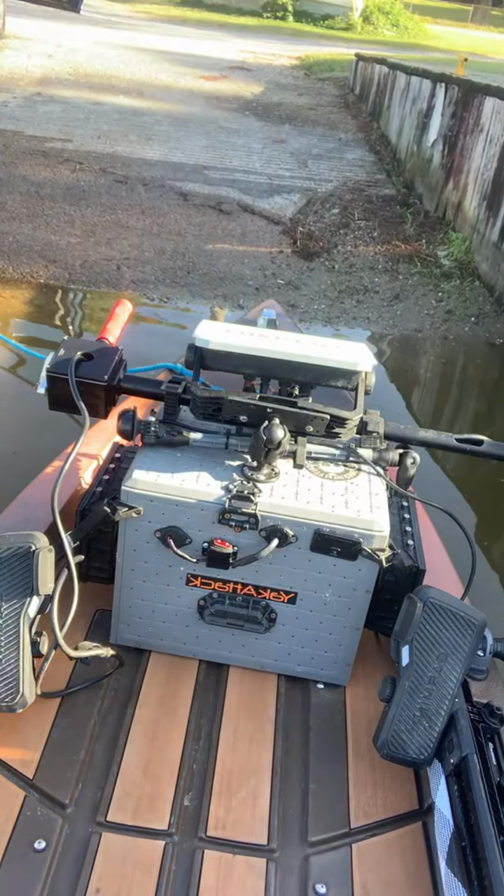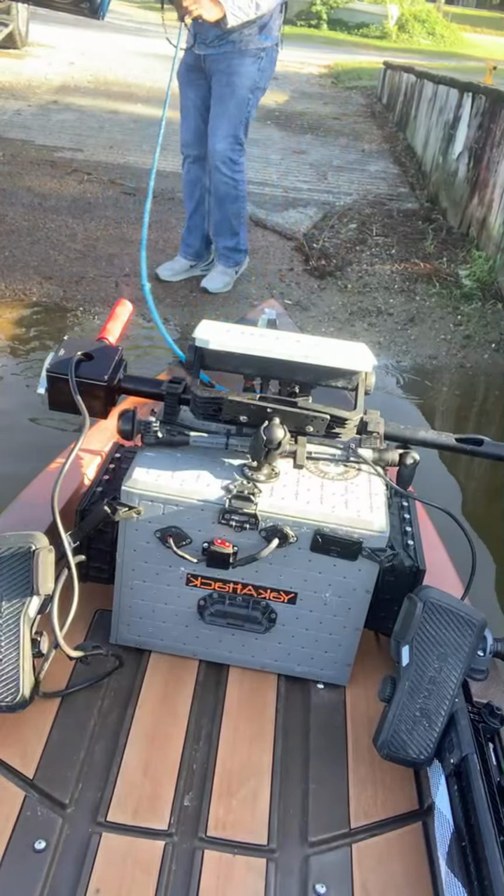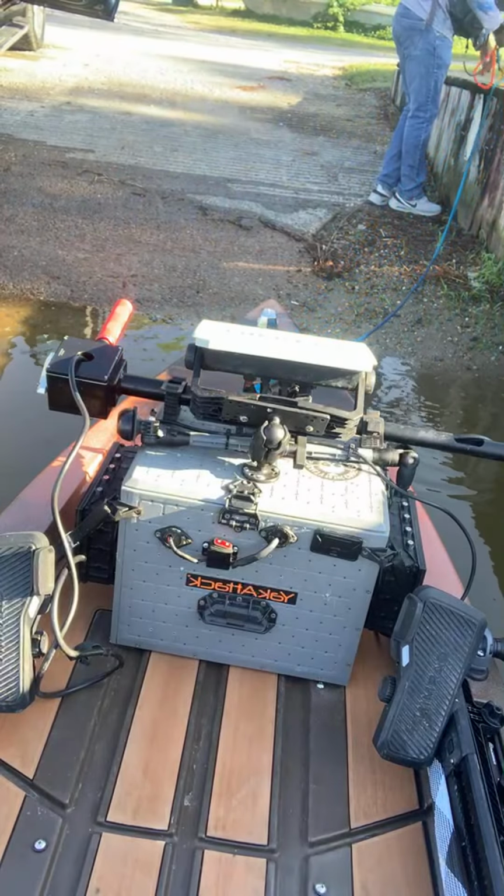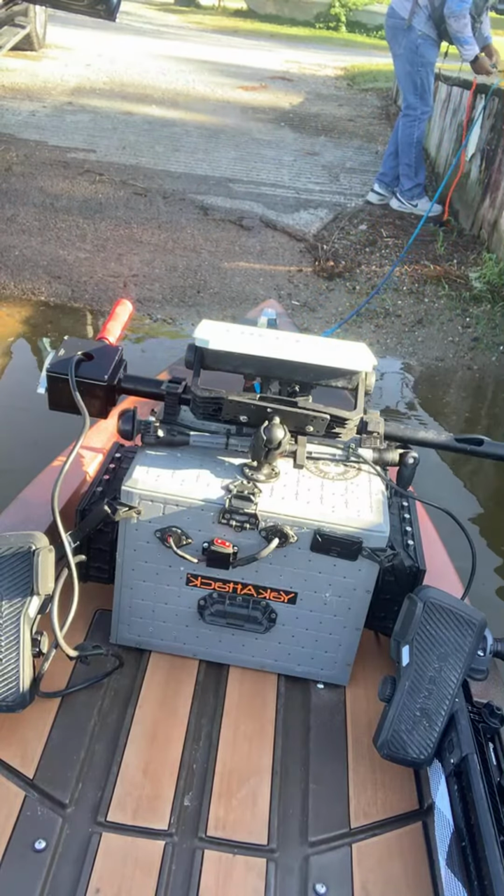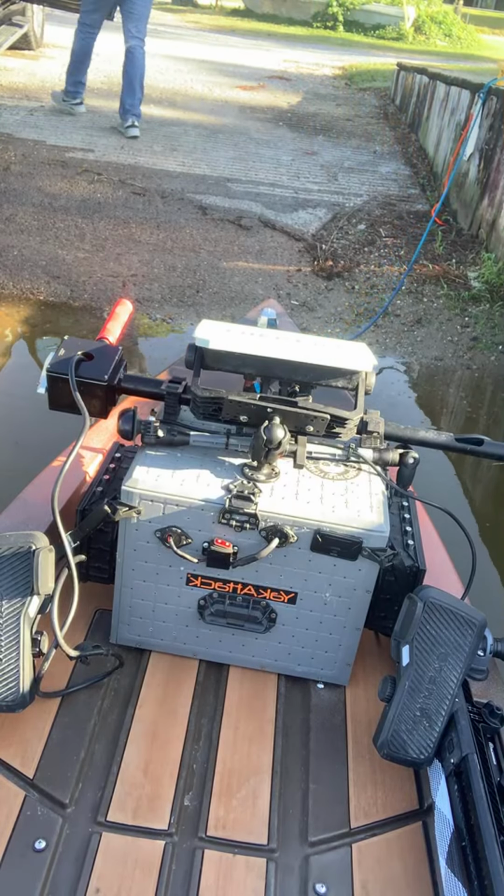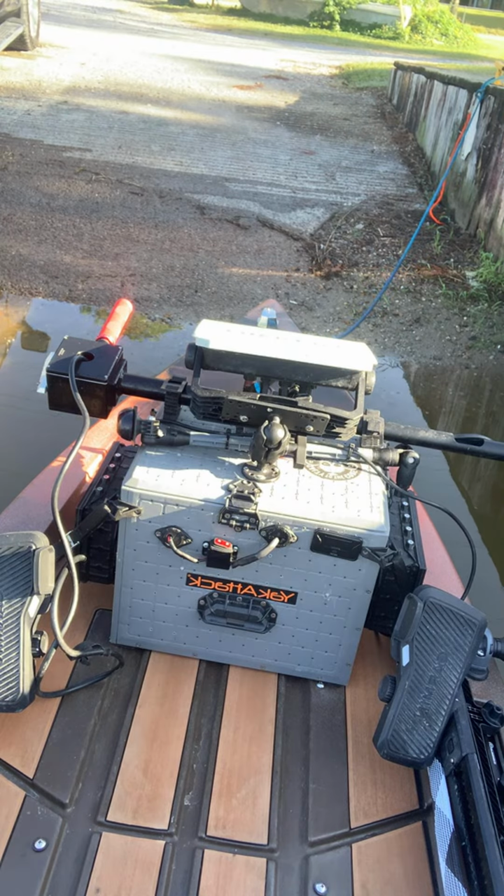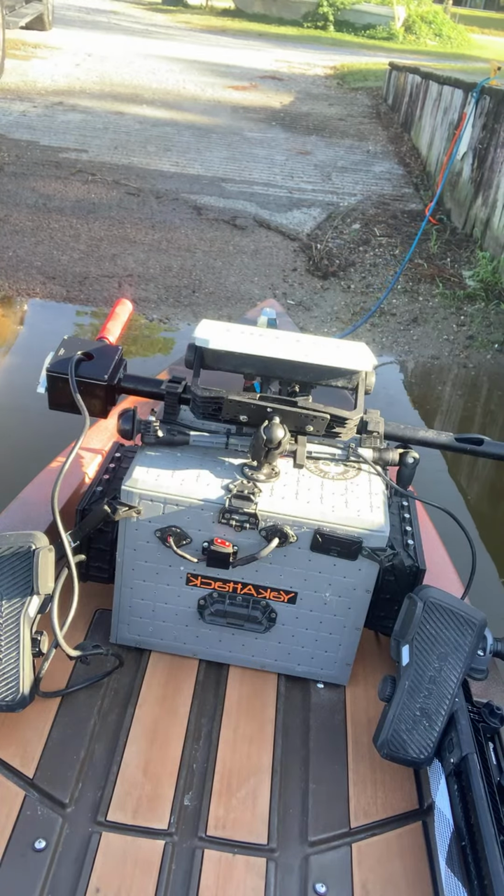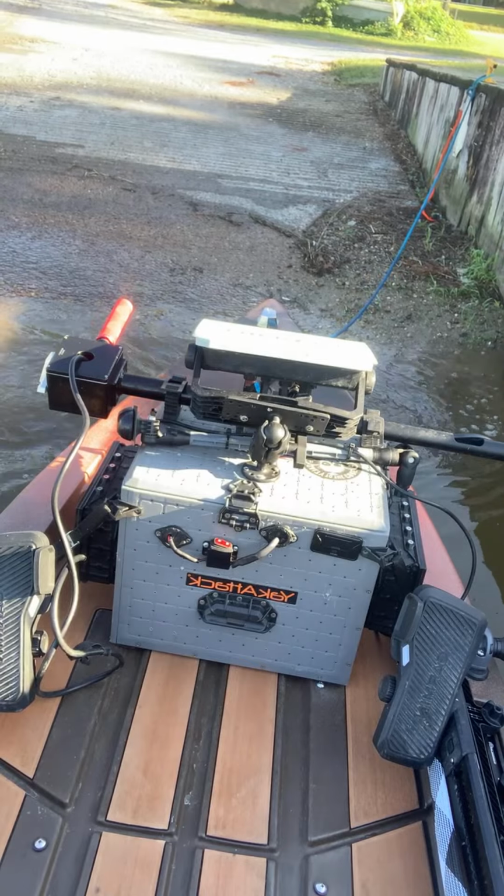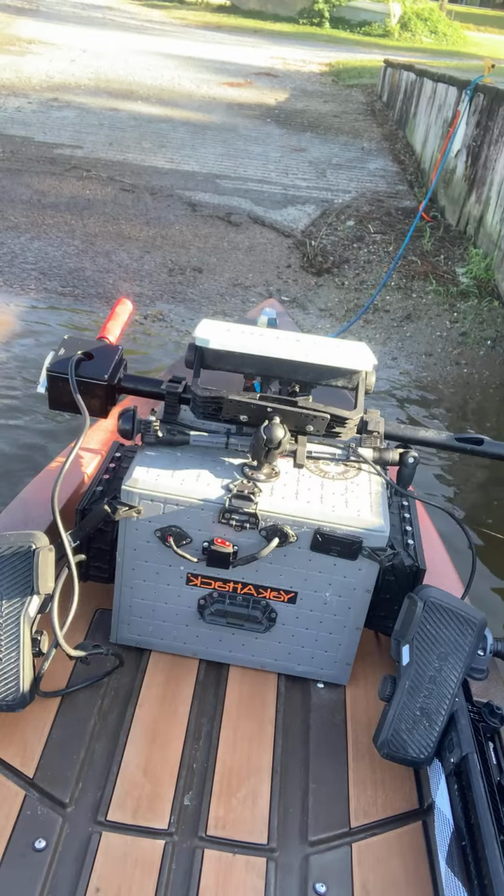Let me go park this truck. Just clip this thing right here. We'll be good. I'll be right back, y'all. Oh, I gotta make sure I get that throttle key.